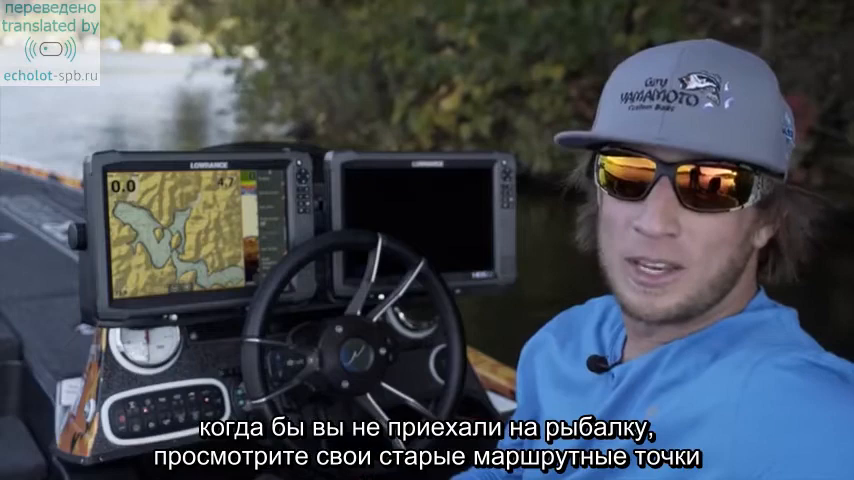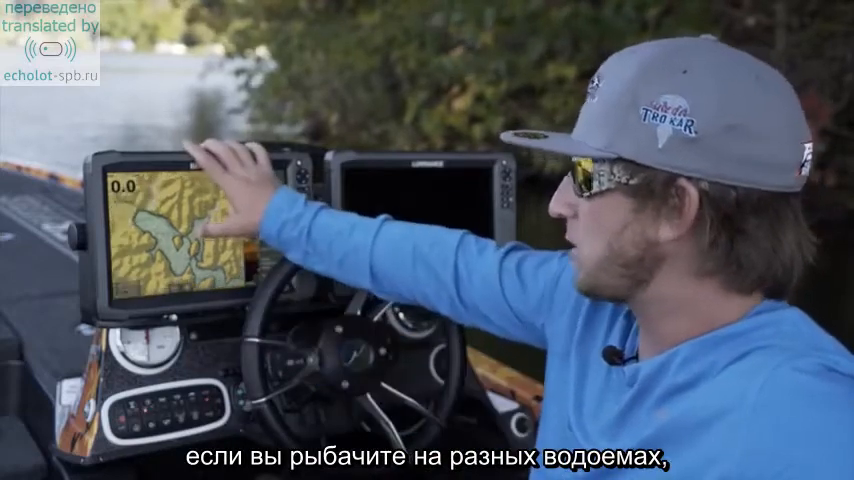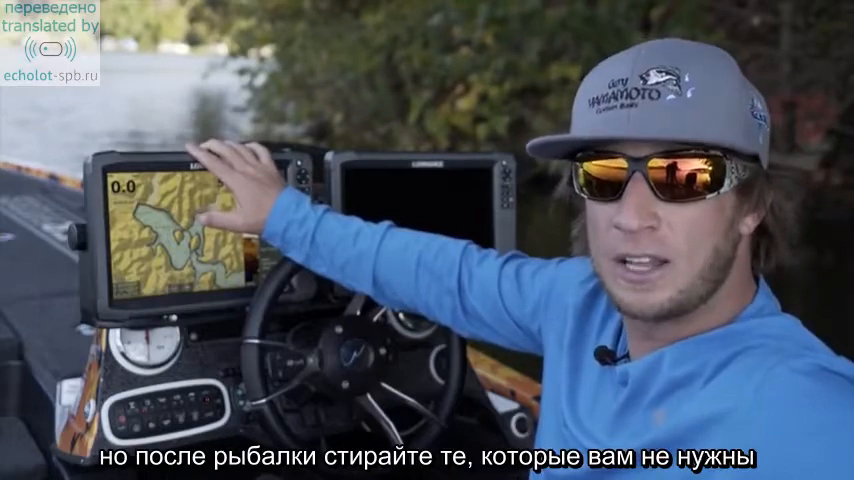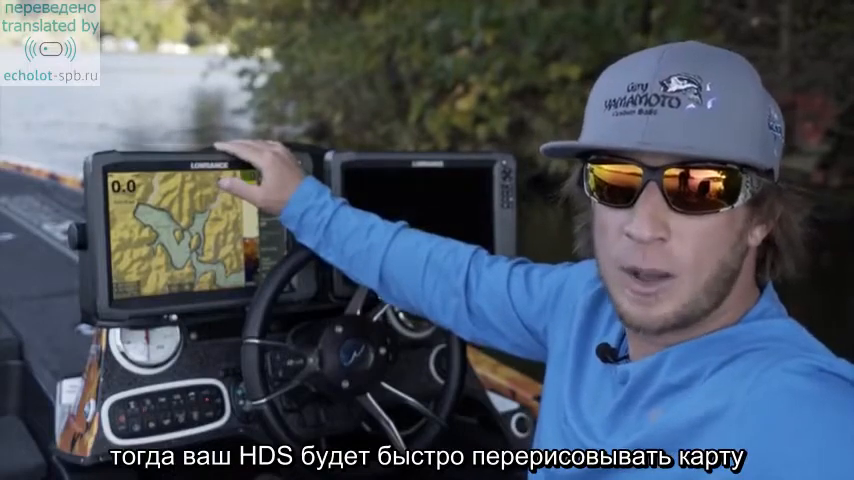Something I would recommend if you like to make a lot of waypoints, or you happen to fish a lot of different areas across the country, even in your state, is to actually save the waypoints by each lake that you visit. And after leaving that lake, clear your unit out and delete all those old waypoints that you don't need right away. That way your unit keeps running at top speed at all times.